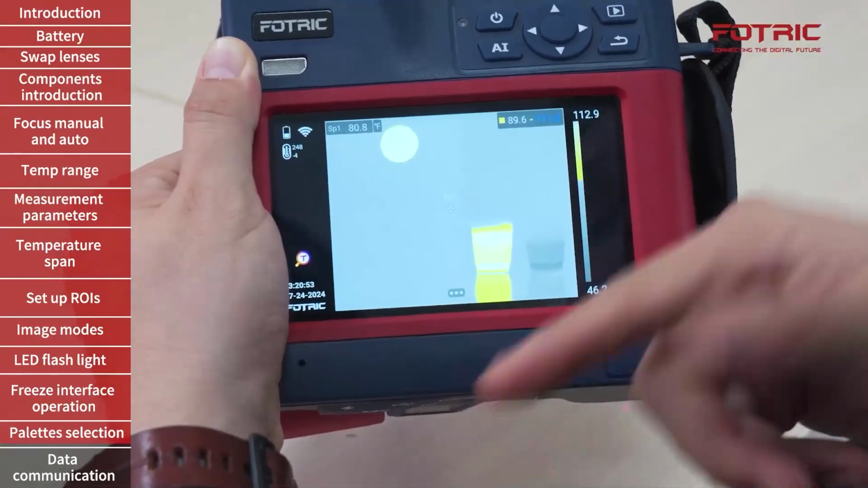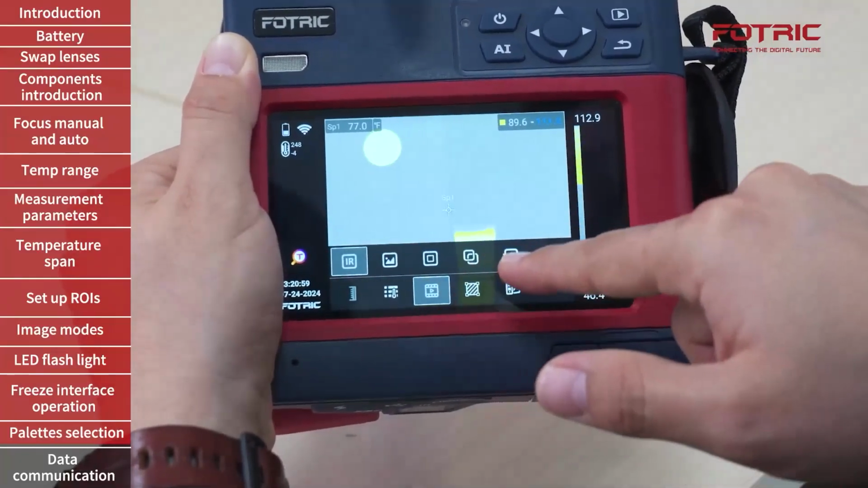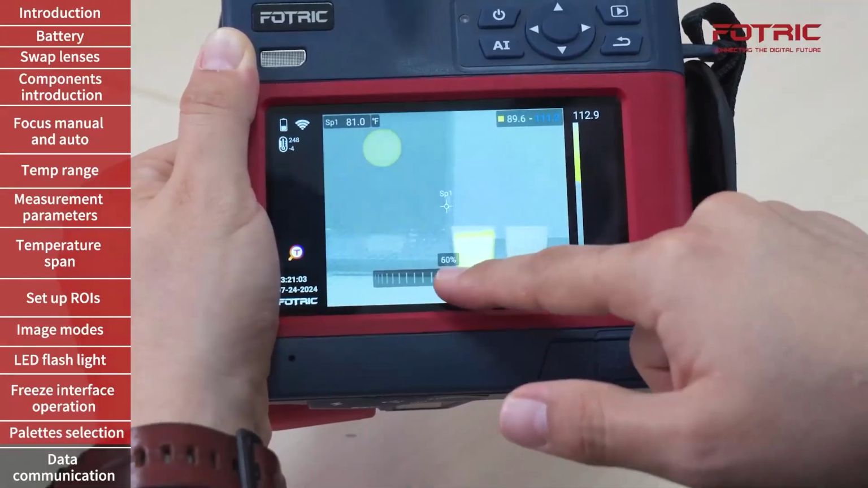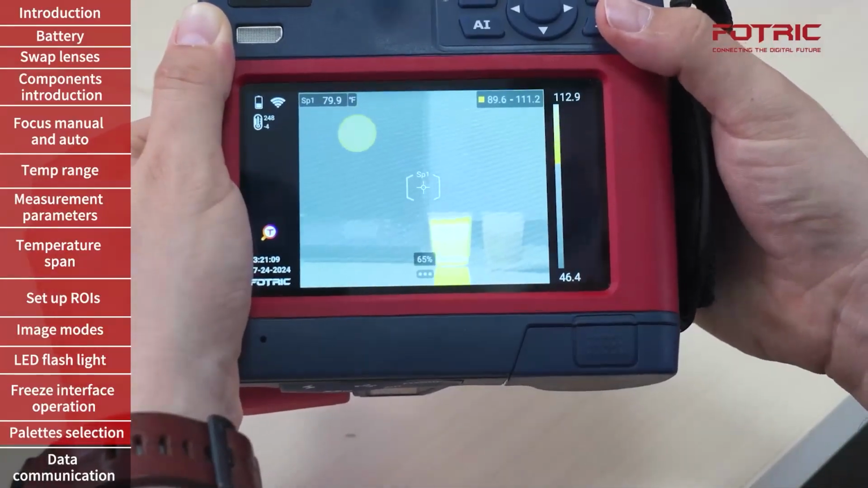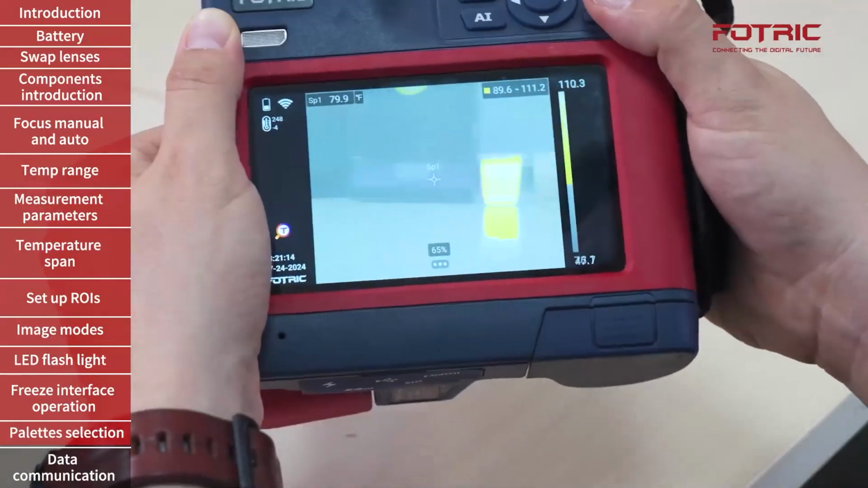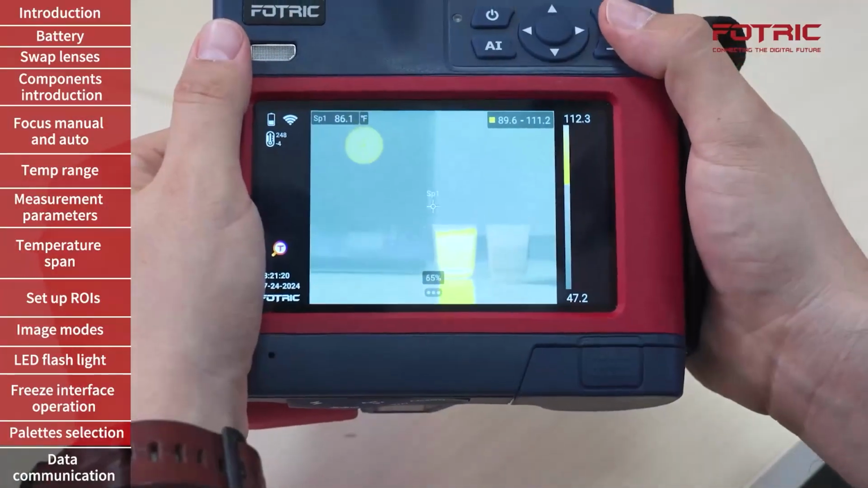Now, another additional tool that you can use when you're using isotherms is the blending mode. When having blending mode, something around 70 to 60%, and remember to always focus the camera to make sure the two images match, this will help me to quickly understand and identify which are the components or equipment that I am identifying with the isotherms.